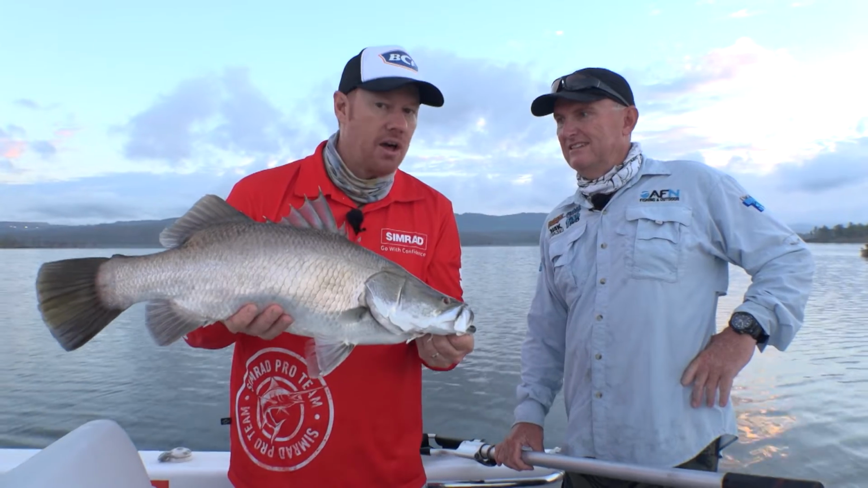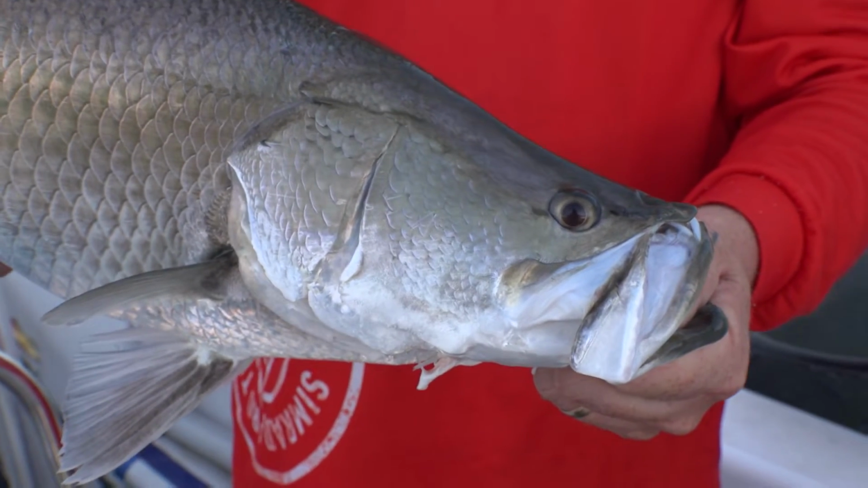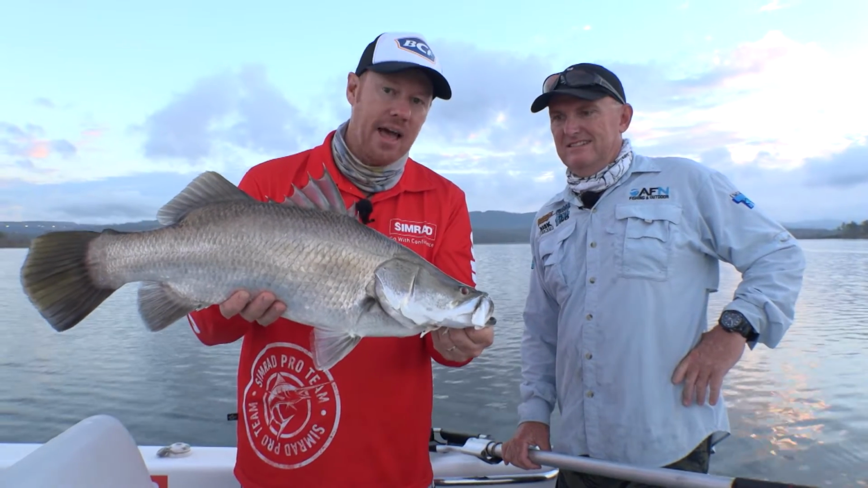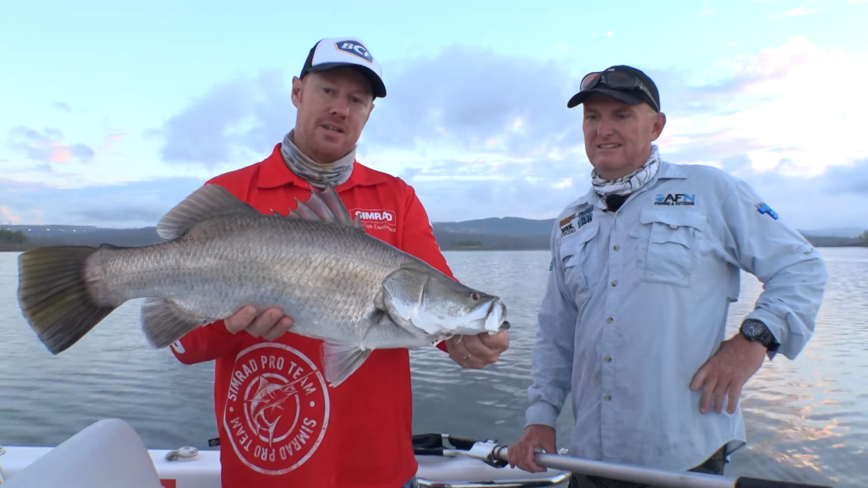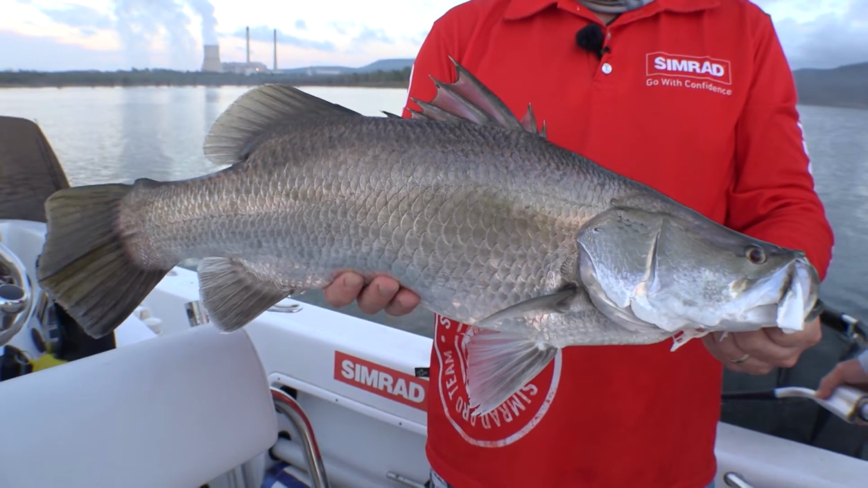So there's actually a closed season for barra in the rivers and lakes, but in the impoundments, we can keep on catching them. The bag limits change, so make sure you check out all the regulations for sizes and bag limits in the lakes and how they change around the closed season, which is from the 1st of November to the 1st of February. How about we get this little fella back? Straight back in, mate. Well done.